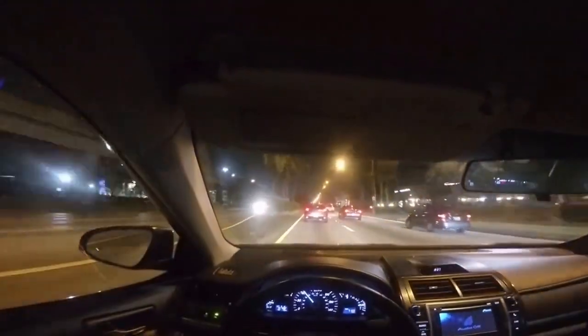No need to overtake. We're roughly going around the speed limit, 45. Going down US 1, usually a lot of traffic, especially around this area. Car lives great in traffic though.